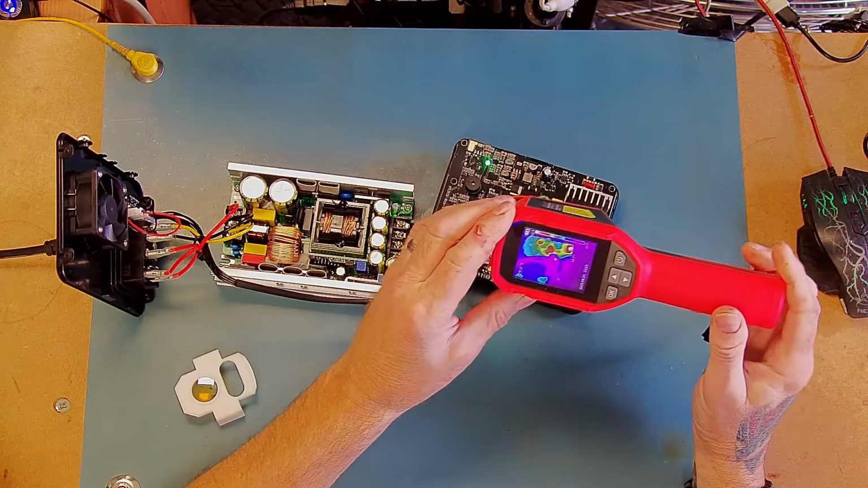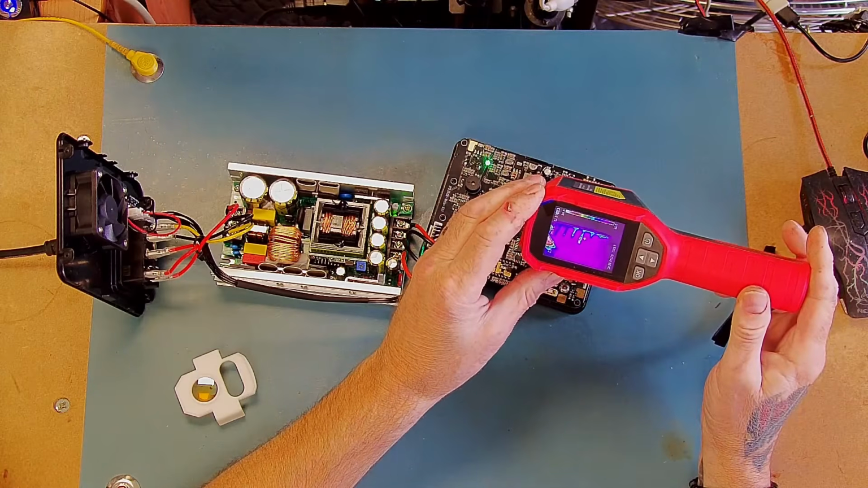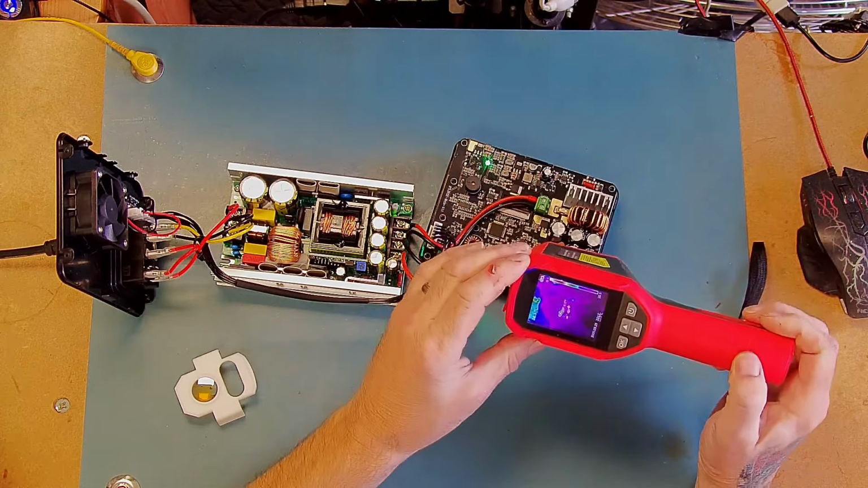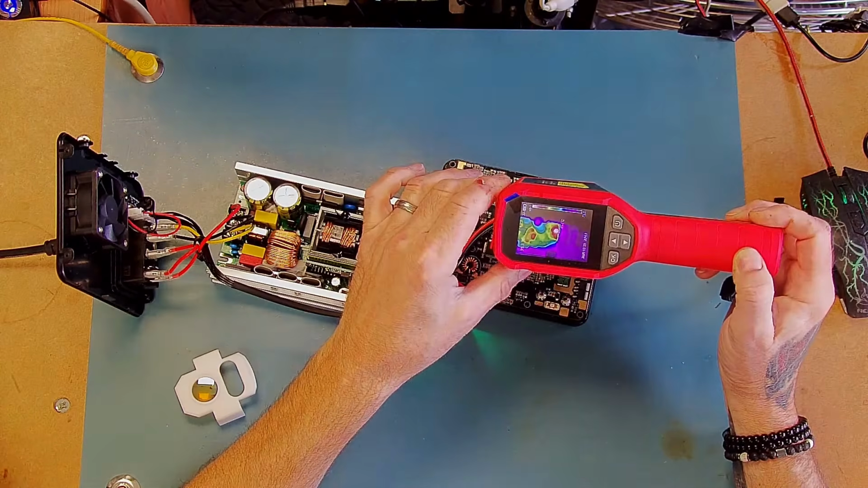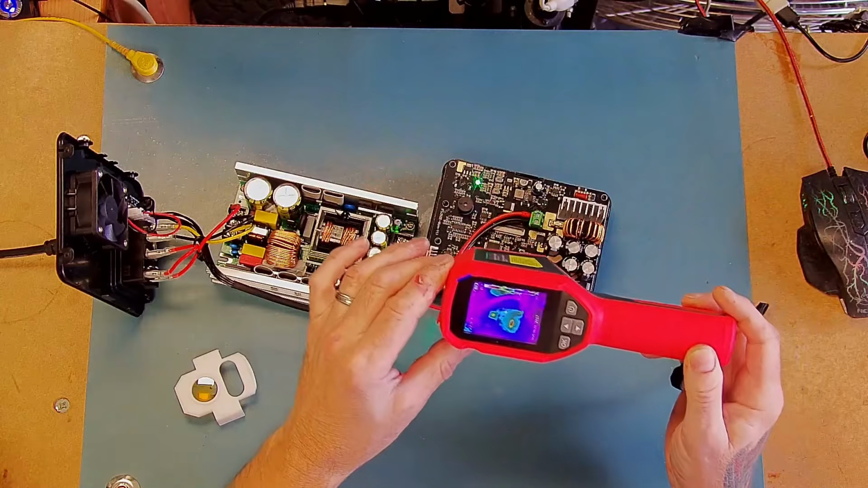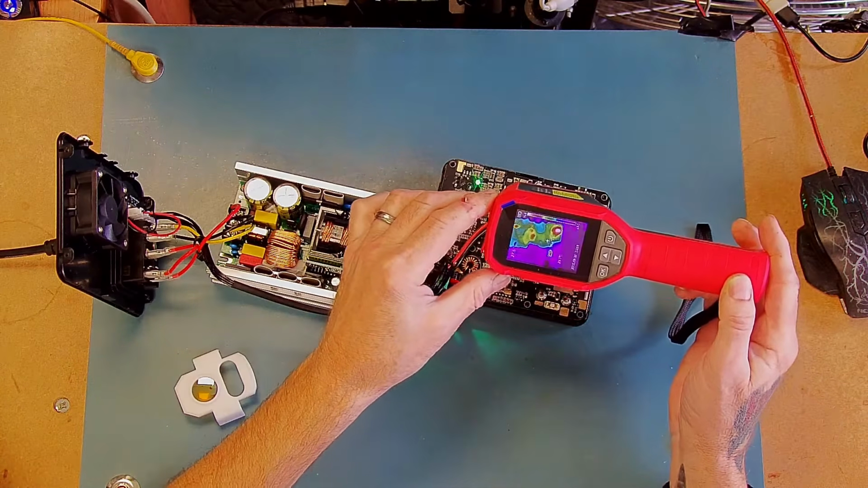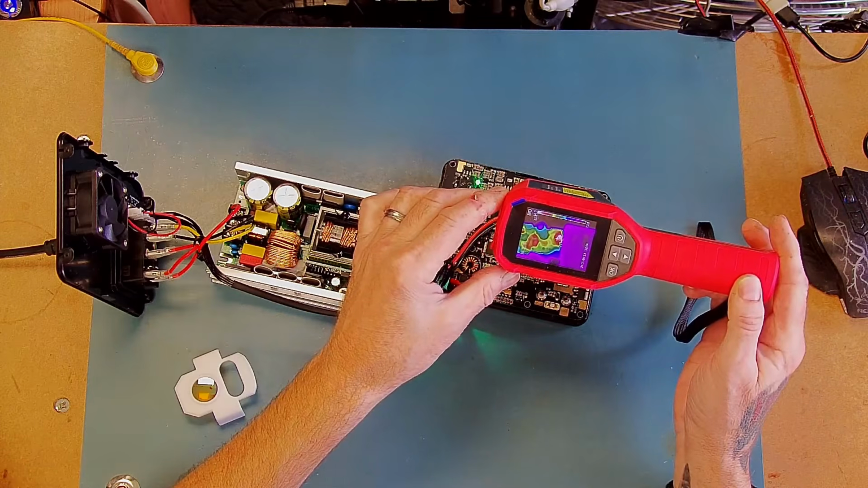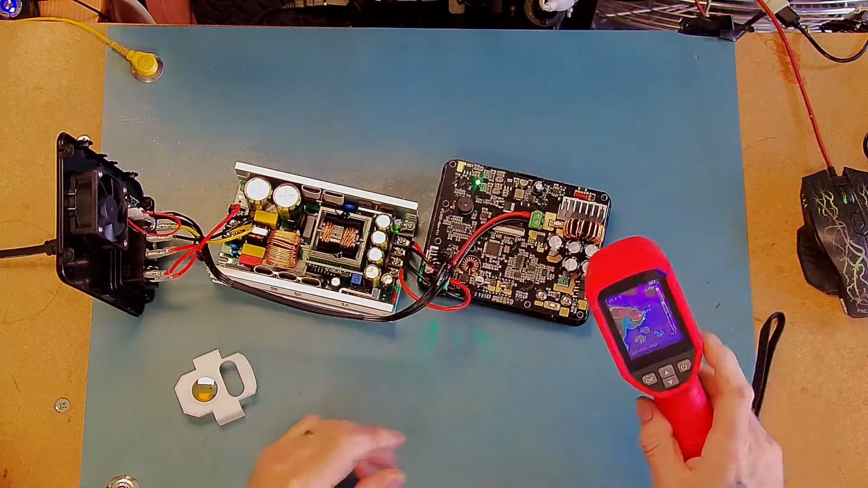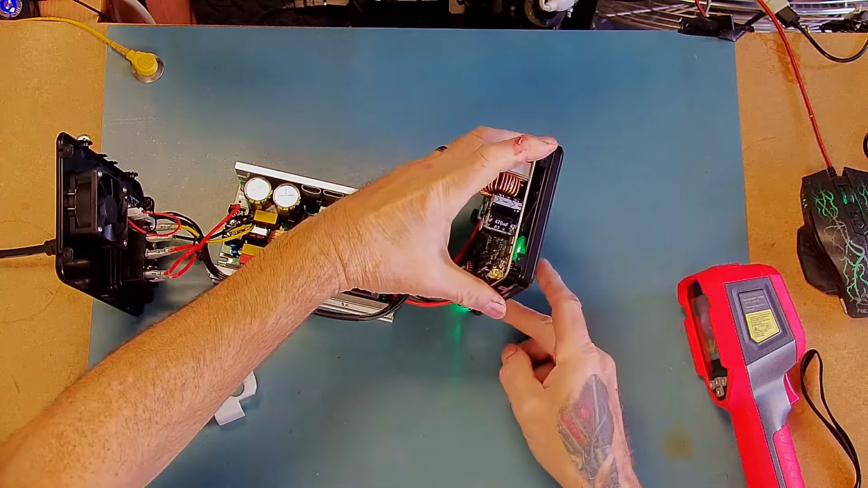What else have we got going on? So the heatsink is at 30 degrees. That's 43 degrees. But we've got nothing over 40 degrees at the moment. Right, okay. So I'm going to switch off. I'm going to apply some load now.